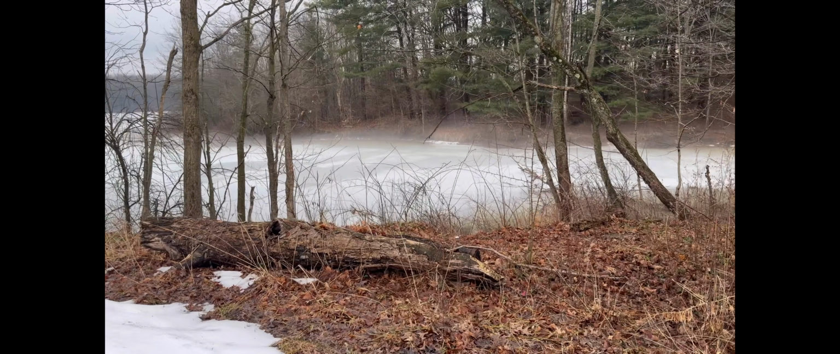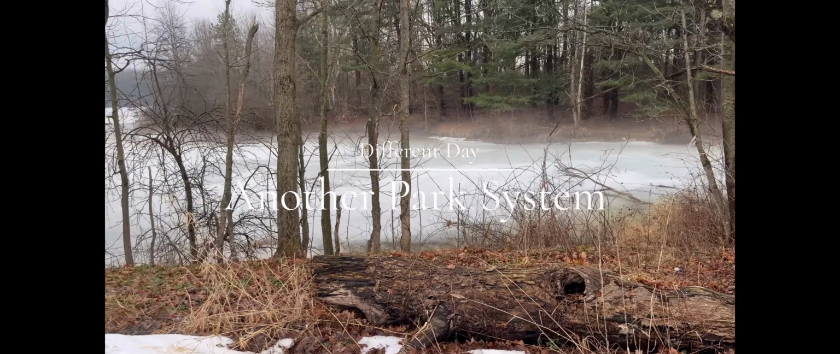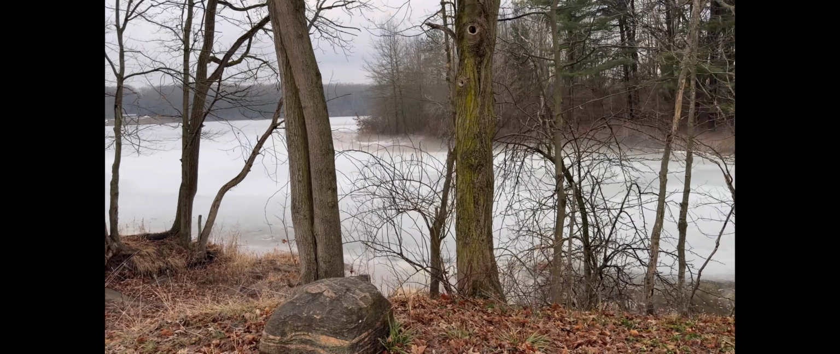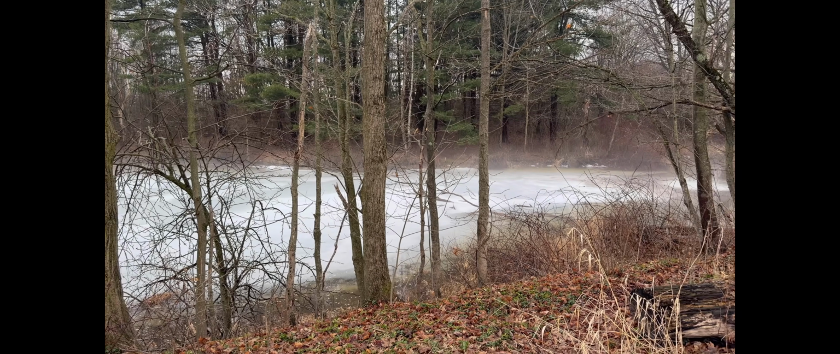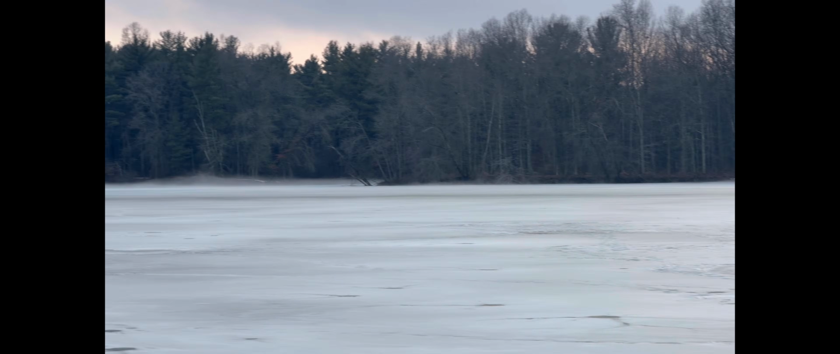I want to do some thermaling at this reservoir tonight, but the fog's already building up. It's like 56 degrees, so there might be an issue. I don't know, we'll see. I'll check another park system too. There's fog down in this area too. Hope it goes away.